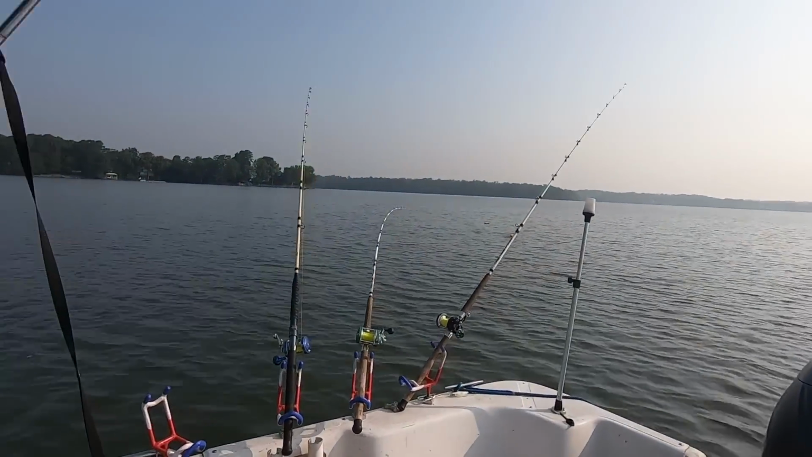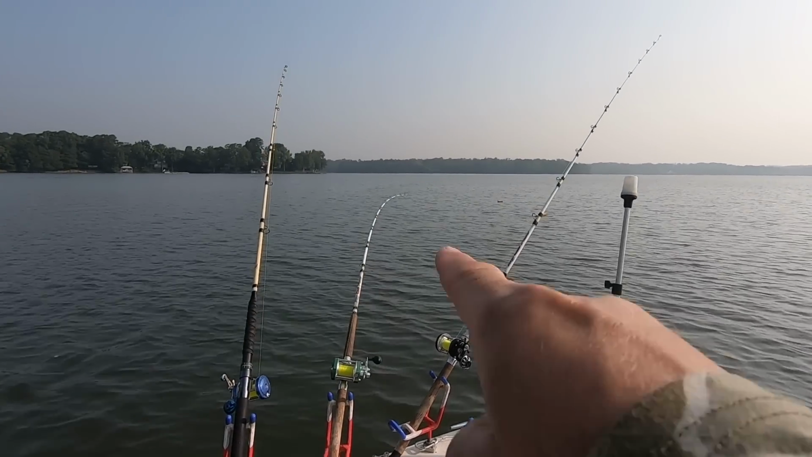It's all you can do, is you can pick up and move. And as I say that, there goes a rod right there. There goes a rod. You got a hit on that one. I'd love to be smart and say that's the fish I was just pointing out on sonar.